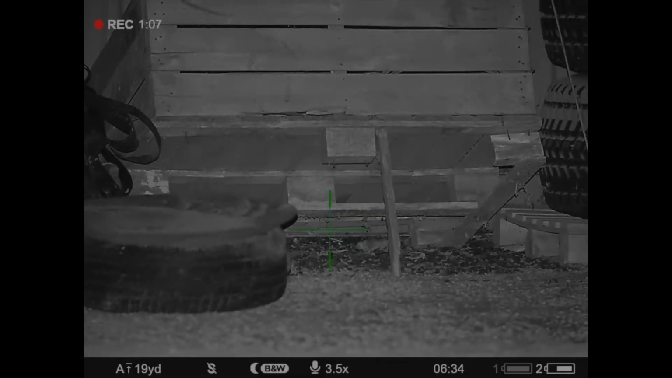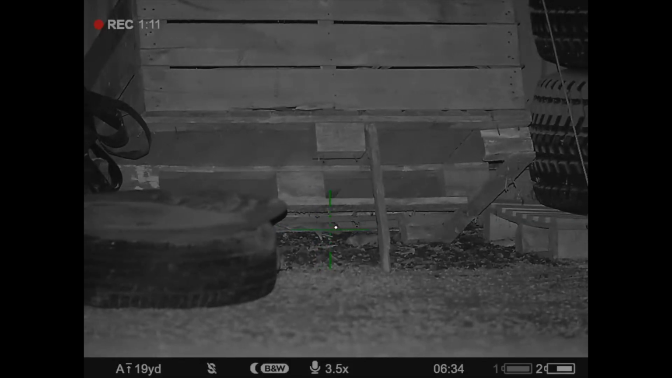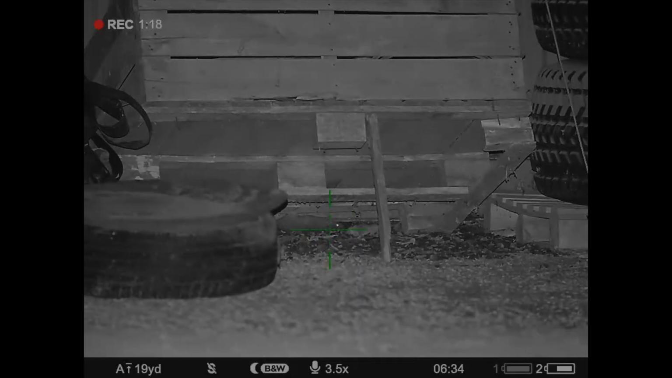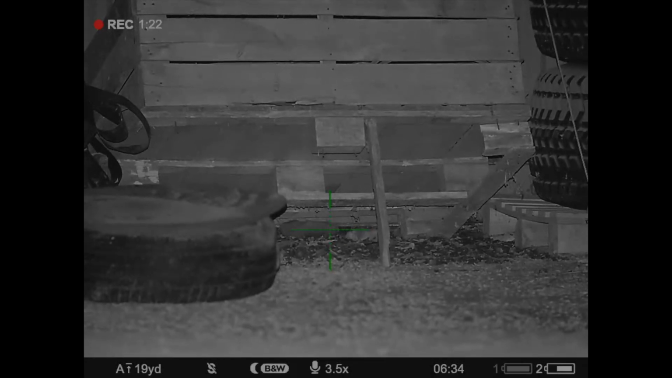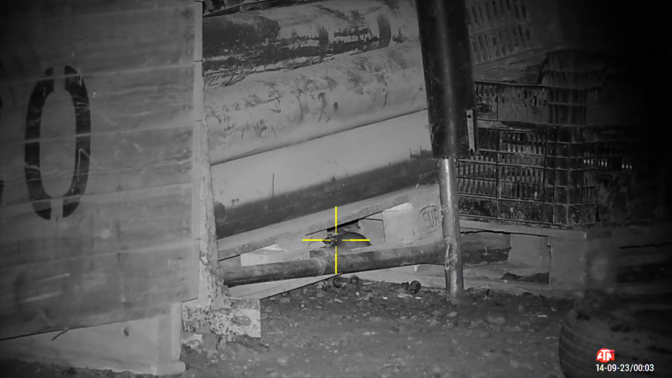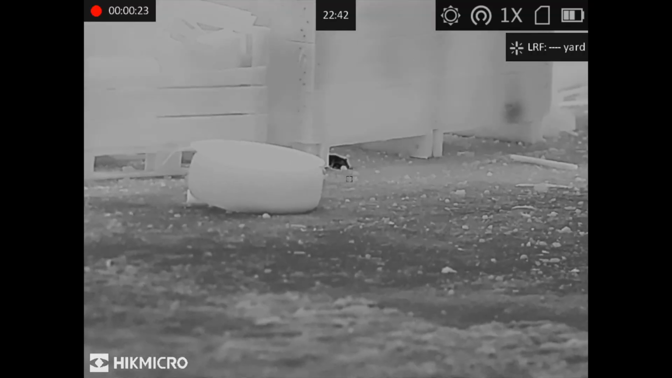This here from Dwayne is a great demonstration of both patience and accuracy and timing. That one just not quite giving me the opportunity.